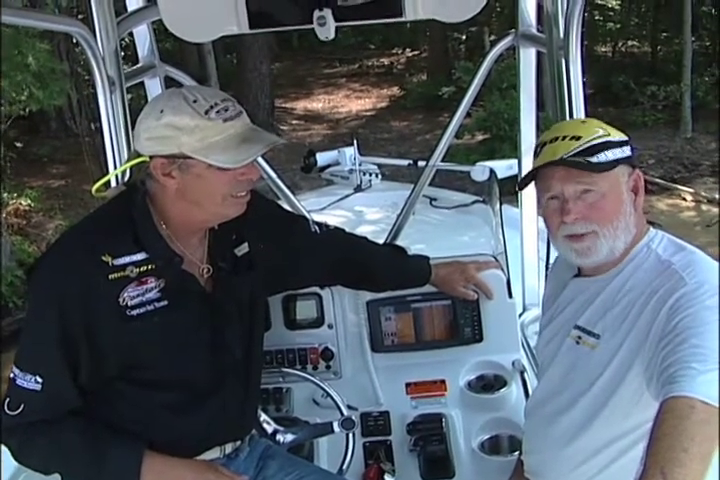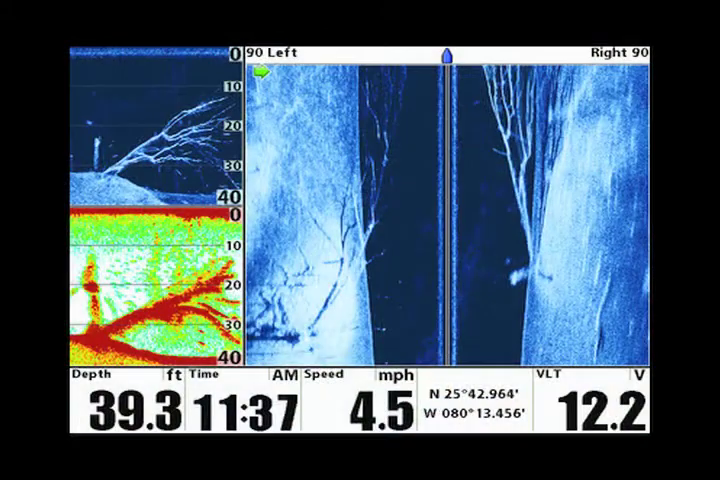I told somebody one time, if you could put your boat on the 50-yard line of a football field, and you could see goalpost to goalpost, that's how much you're seeing with side imaging. How many times with a regular depth finder would you have to go back and forth to see that same area? And the thing about this is, take a look at this picture that we've actually saved.